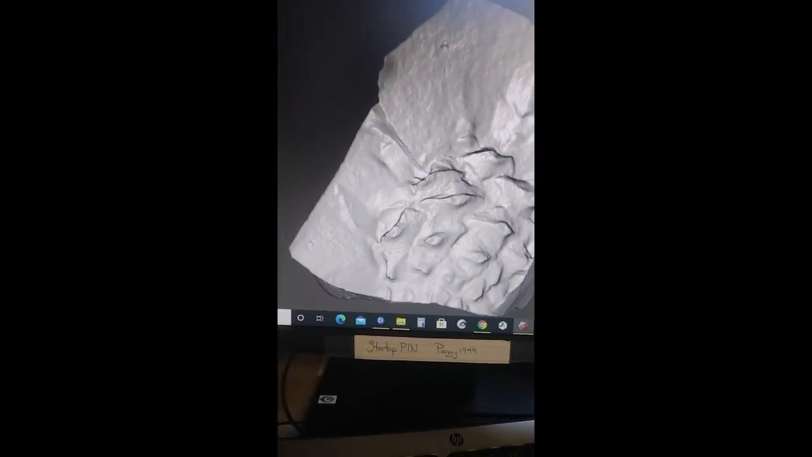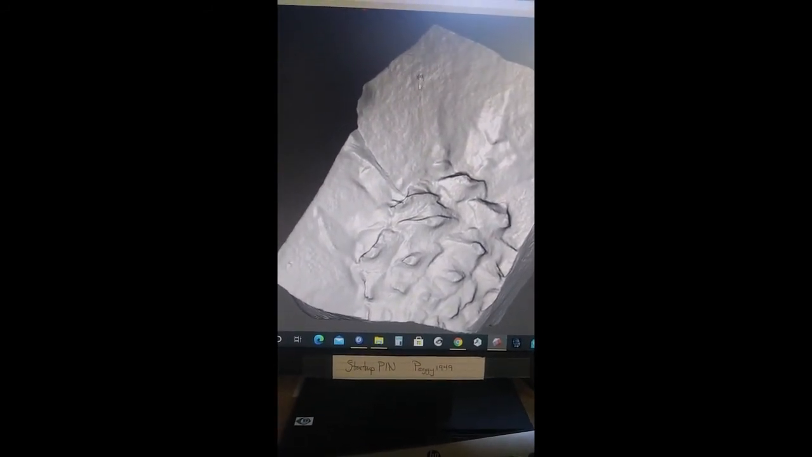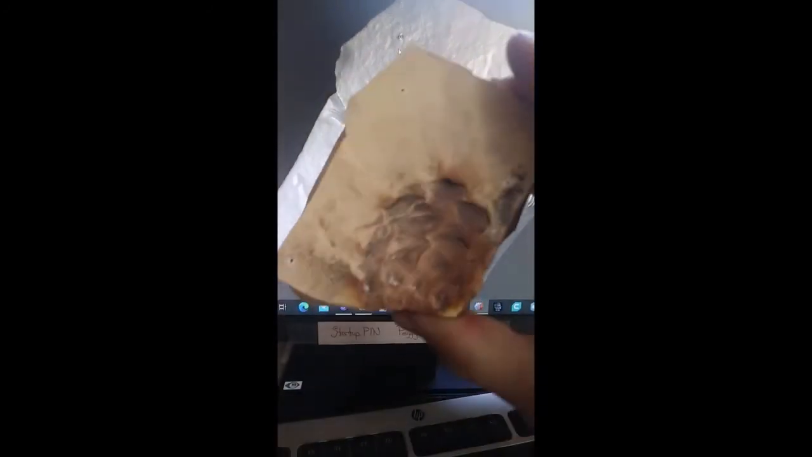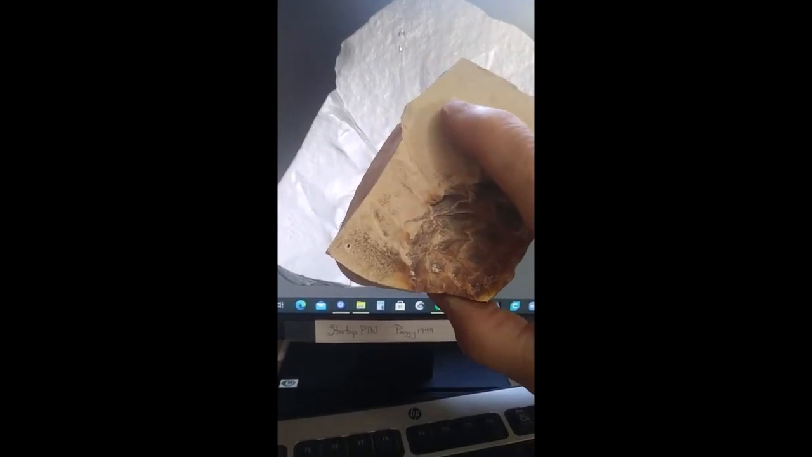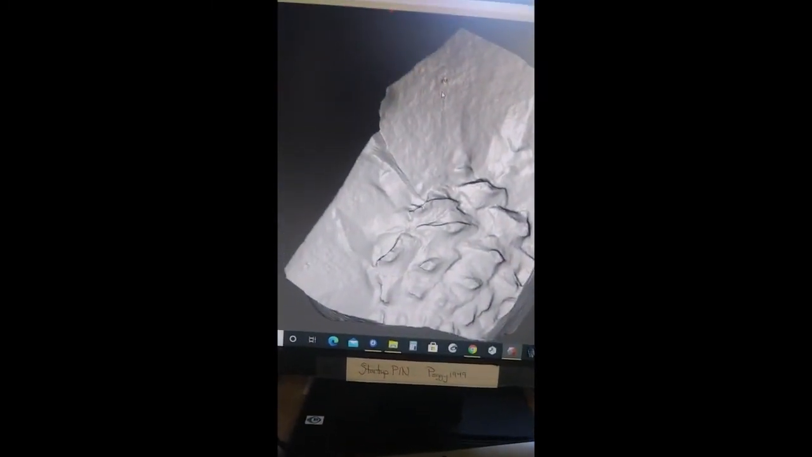So one thing I didn't fix on the other file, you see this little dot right here, this little wrinkle in it? That's actually an artifact of the paint dot. The paint dot came up as a hole in a hill. So I could fix this a number of ways.